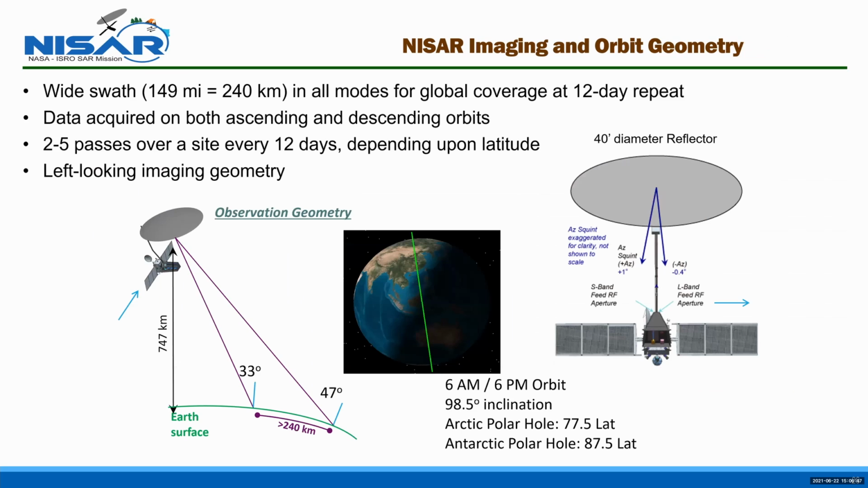Next slide. So NISAR will have a very wide imaging swath, 150 miles, and because you have that very wide swath, you're able to get that 12-day repeat with overlap at the equator so that you can image all the land surface with that repeat.